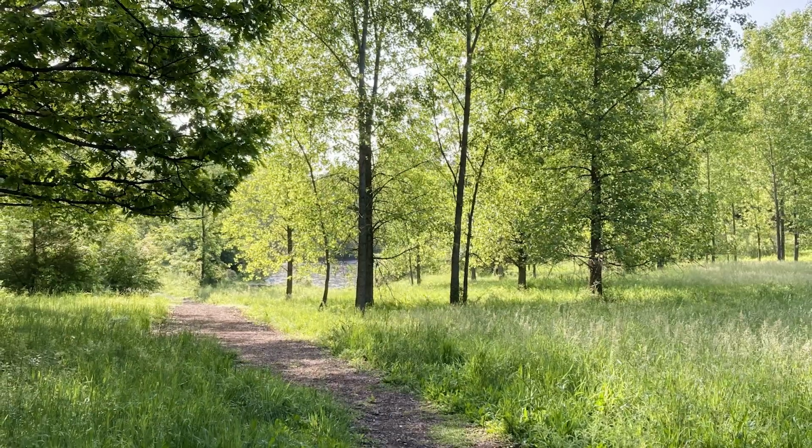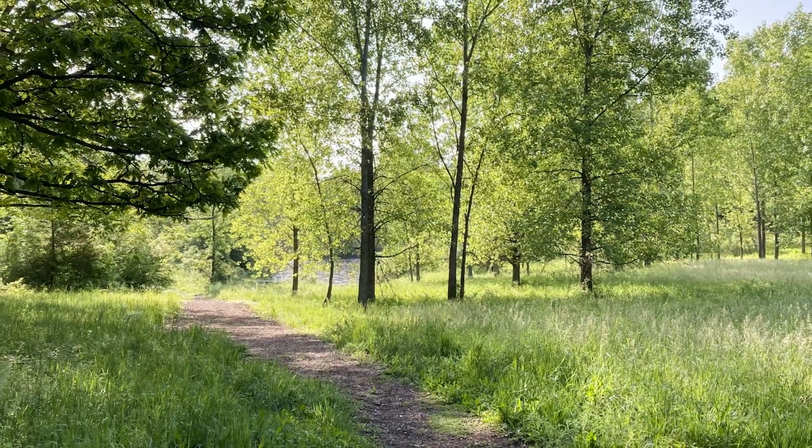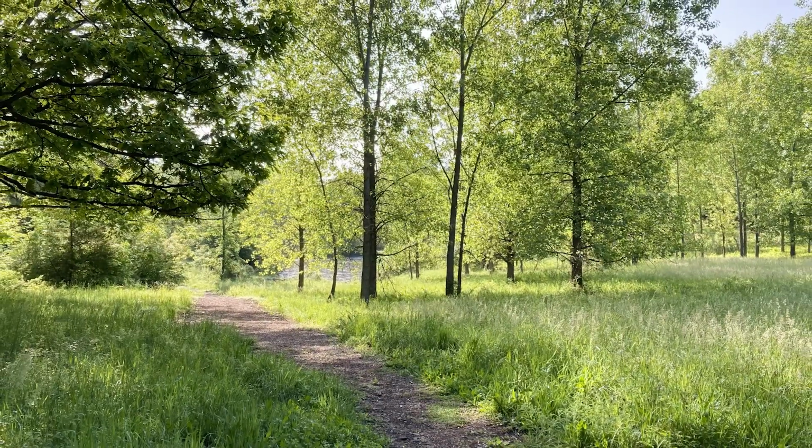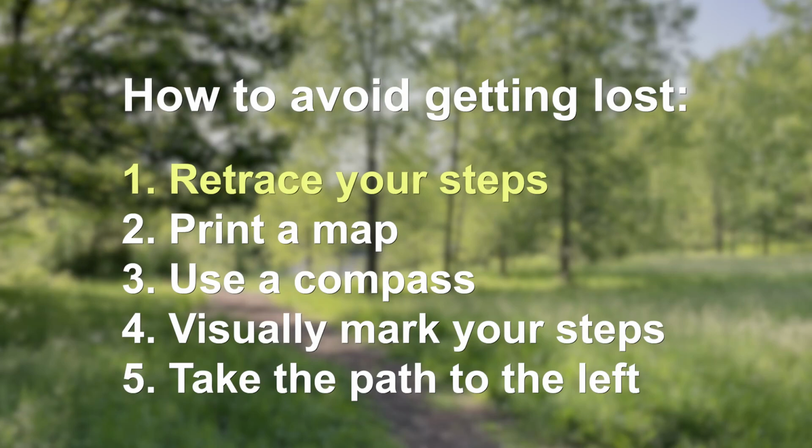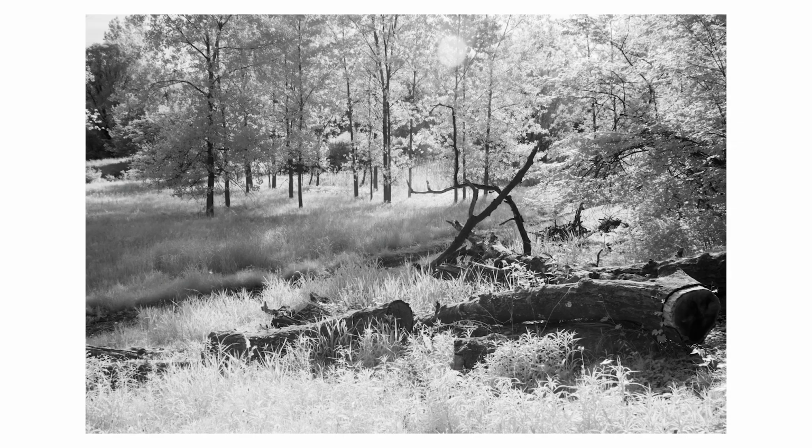Because I can be directionally challenged, I've come up with some ways of keeping myself from being lost. And they are: retrace your steps, print a map, use a compass, visually mark your steps, or always take the path to your left.